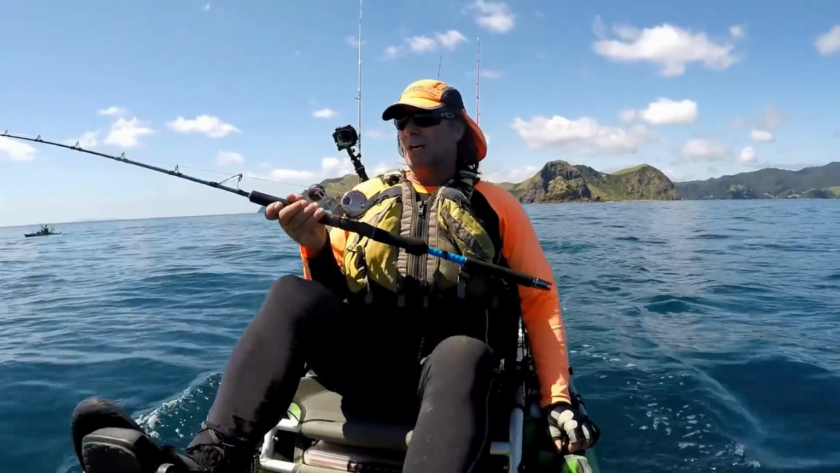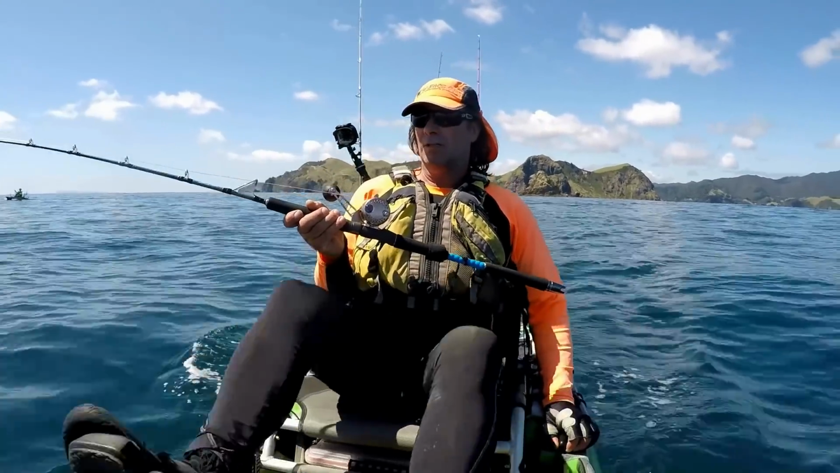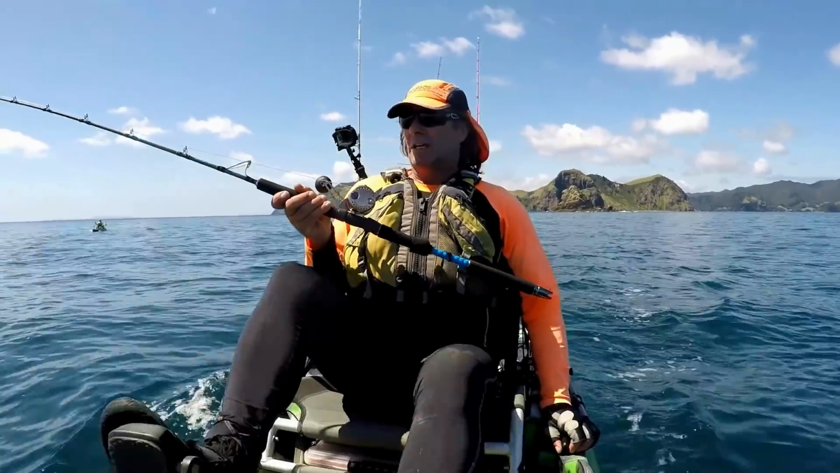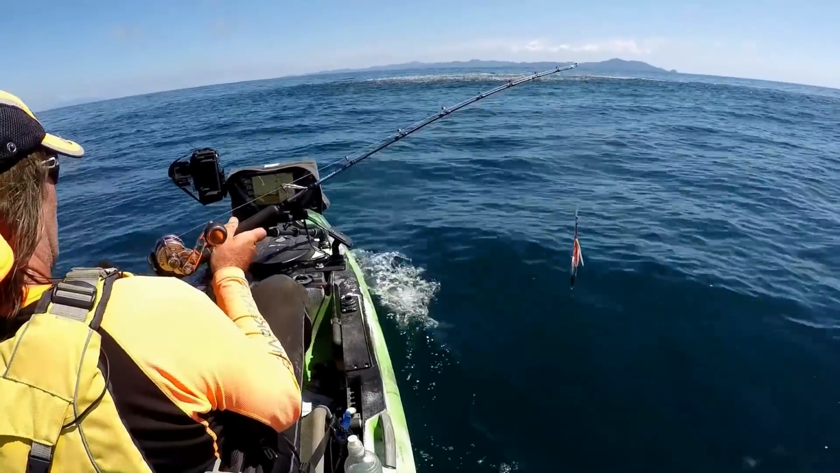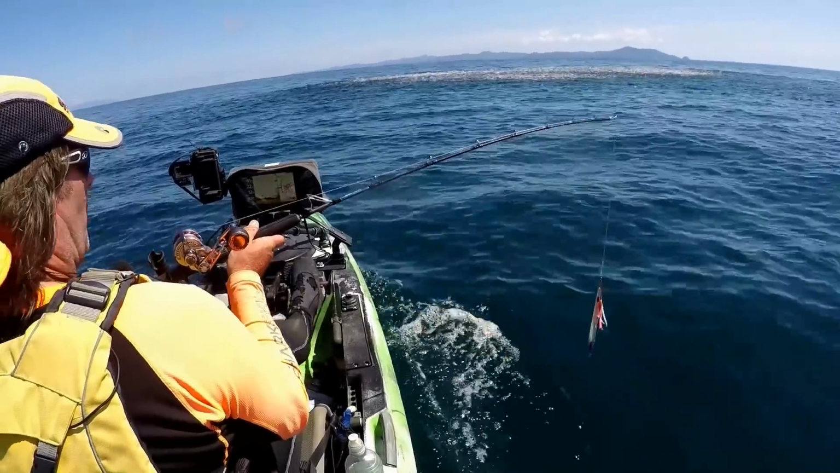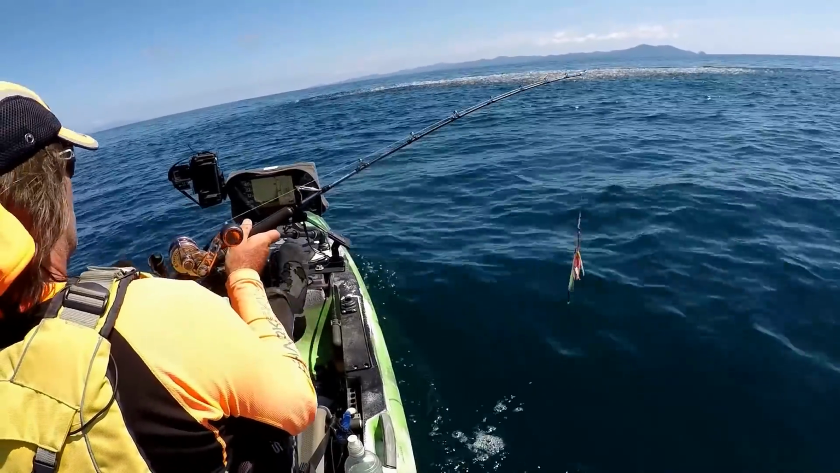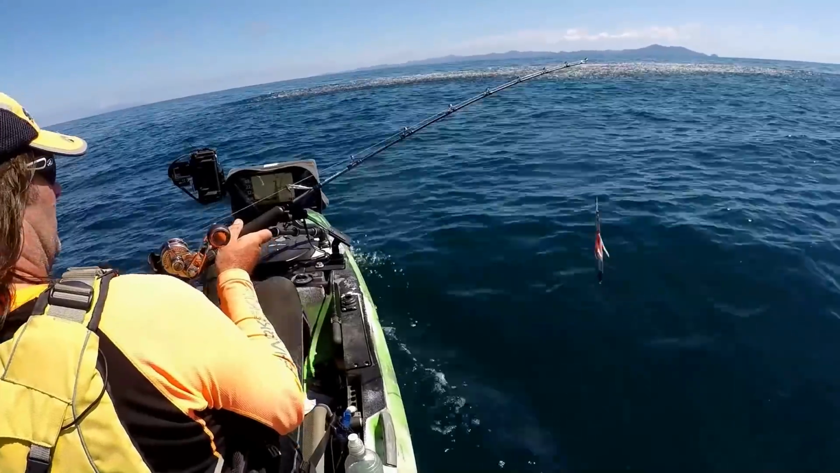Something's probably pushing them up, and they're on the move too. They're moving pretty quick. We're going to get right next to them and try and drop a jig down and see if we can pull something out of it.